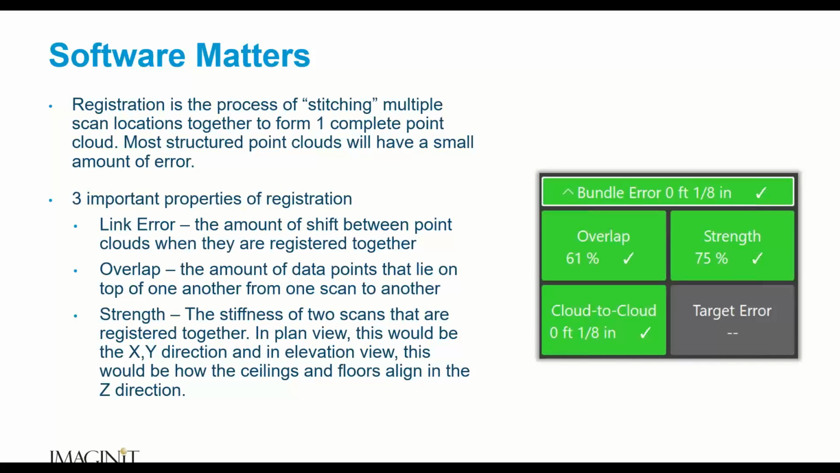We can import our survey data and actually move our point cloud data over to the survey coordinates. Okay, very important that you're able to do that in your software. And not only are you able to do that, but you're able to do that easily.